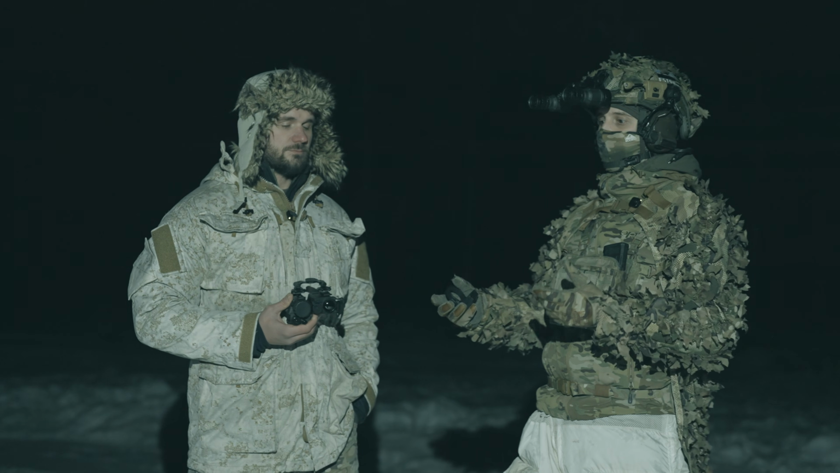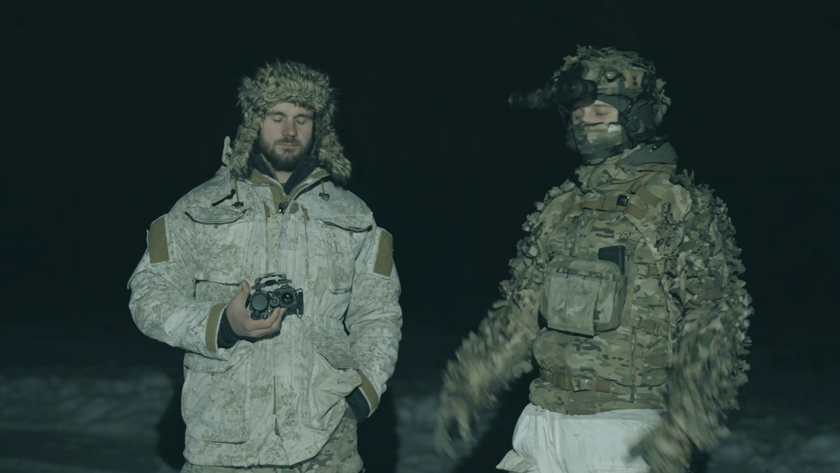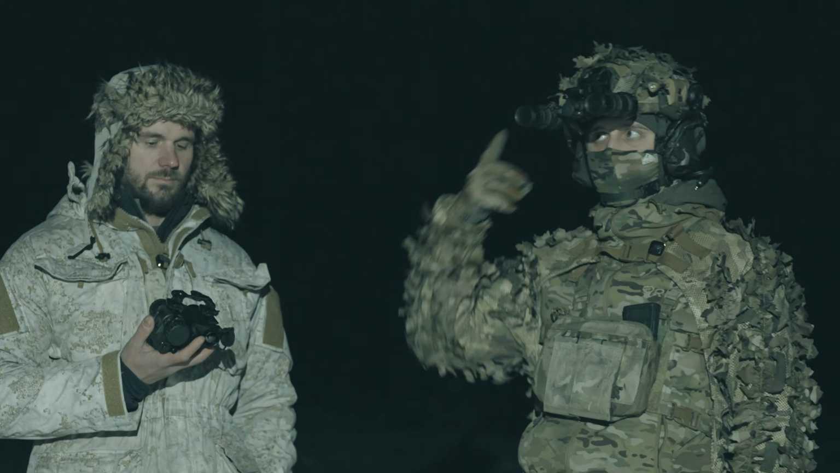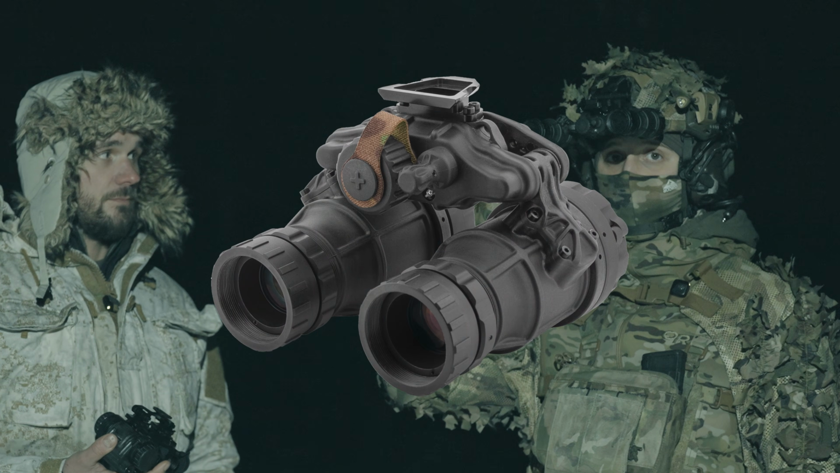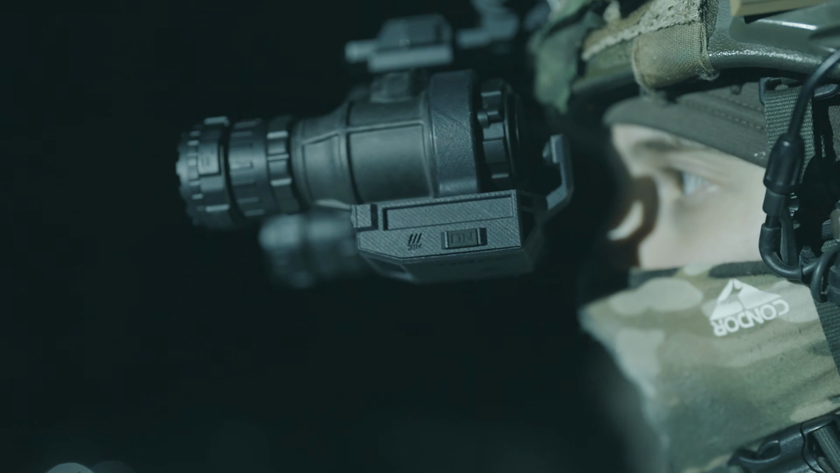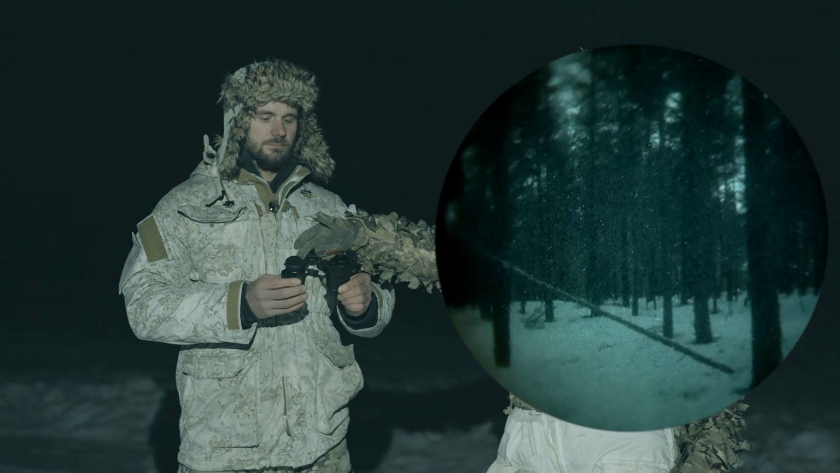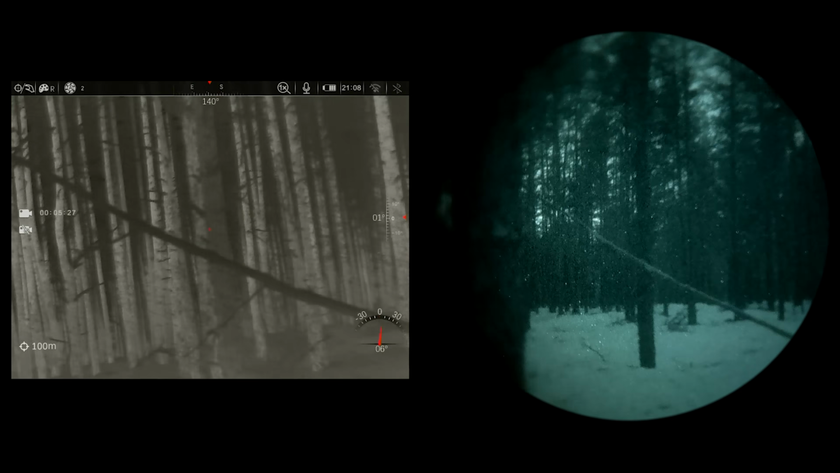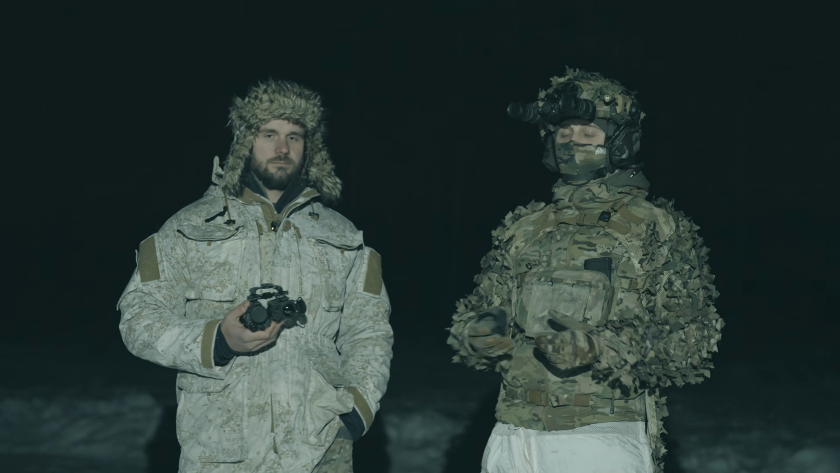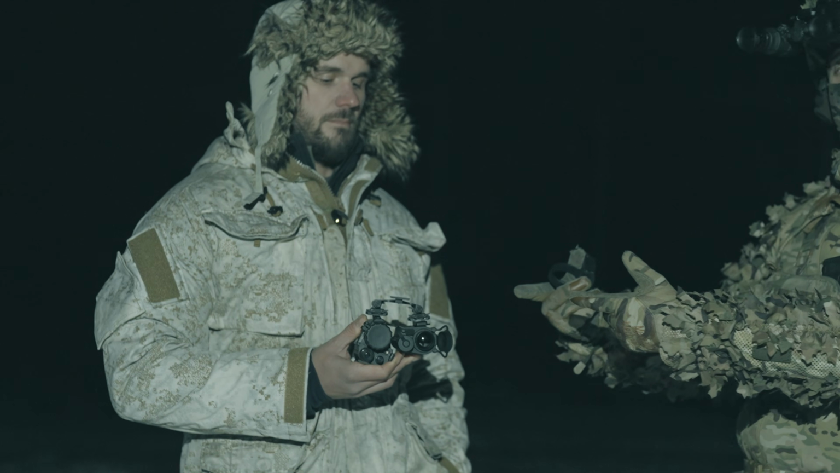So we are basically fighting against each other, doing sort of like one-on-one games. He's going to be using the thermal plus the monocular setup, and I'm going to be using the binoculars. We will be recording it all with special night vision recorders. The thermal is going to be recording, his night vision is going to be recording. You will see live what his point of view is, you will see my point of view, and then we will find out, is a night vision binocular better or is something like this better?